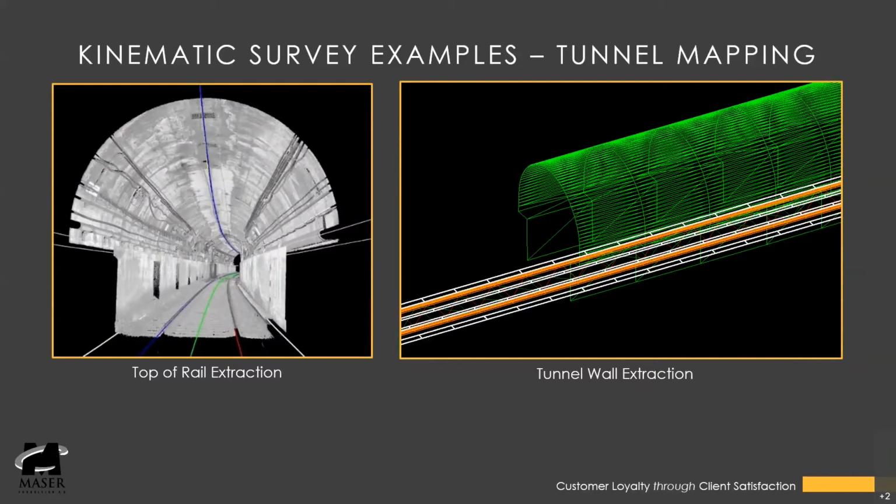You could also see in the top, we can do things like obtain the tunnel crown and produce a break line for it. And all those features that you see there, including the structures and the cables, we can extract all of that information. And it's very helpful when determining clearances. On the right is an example of showing how that extracted three-dimensional data looks in a CAD format.